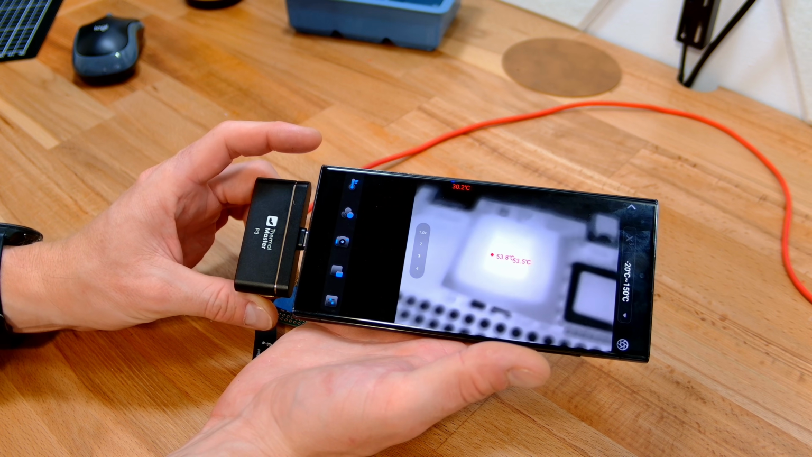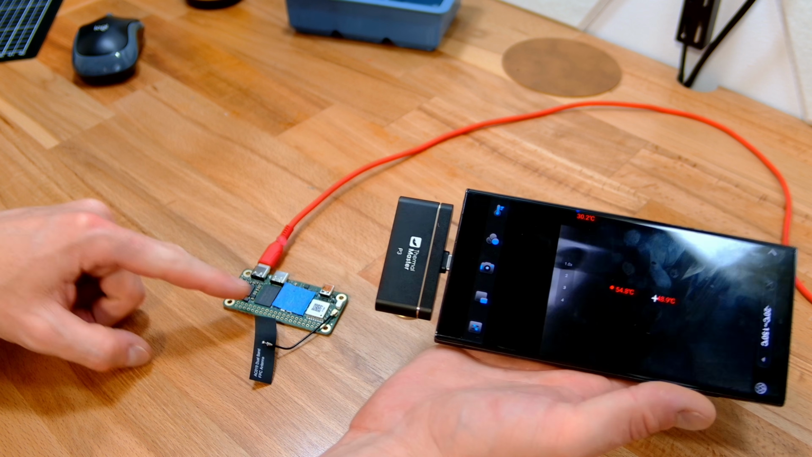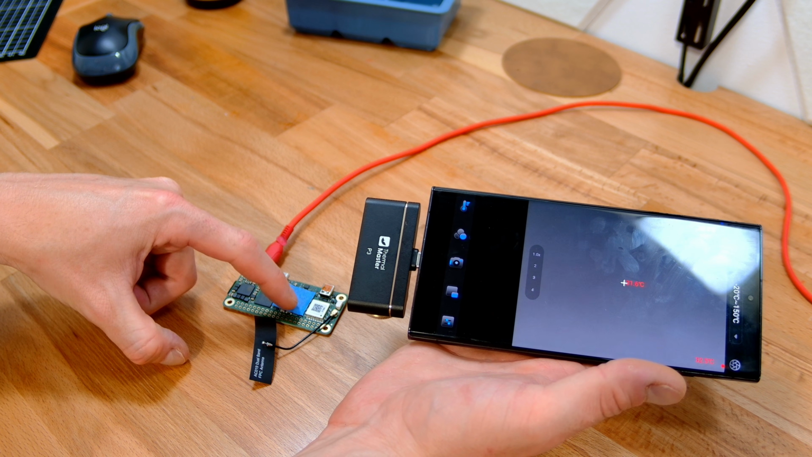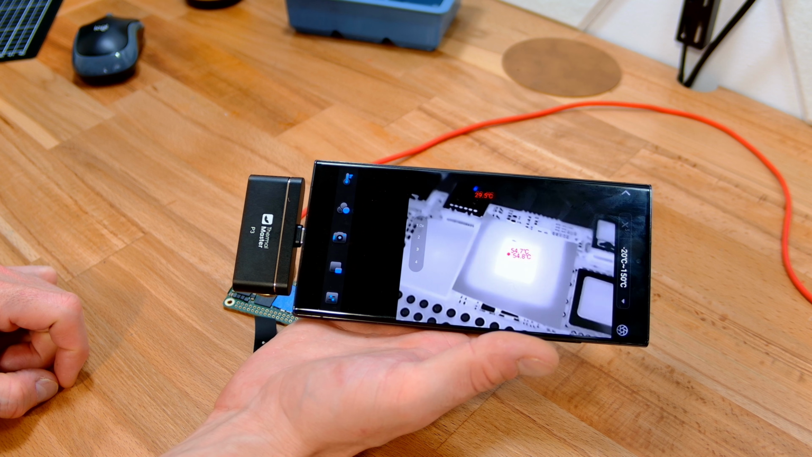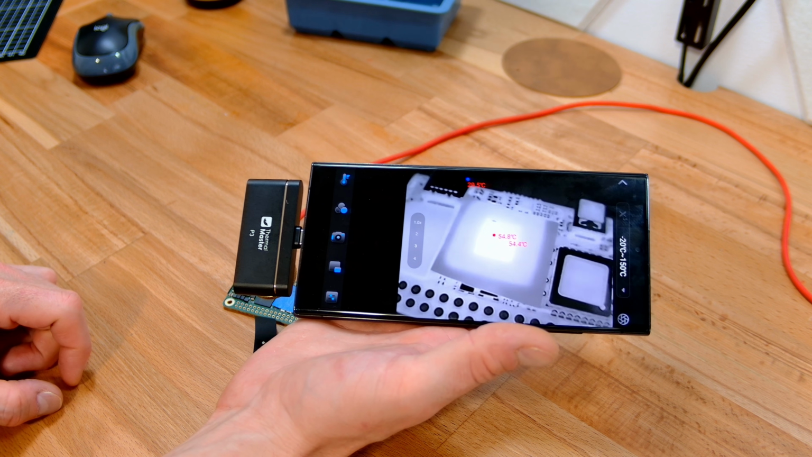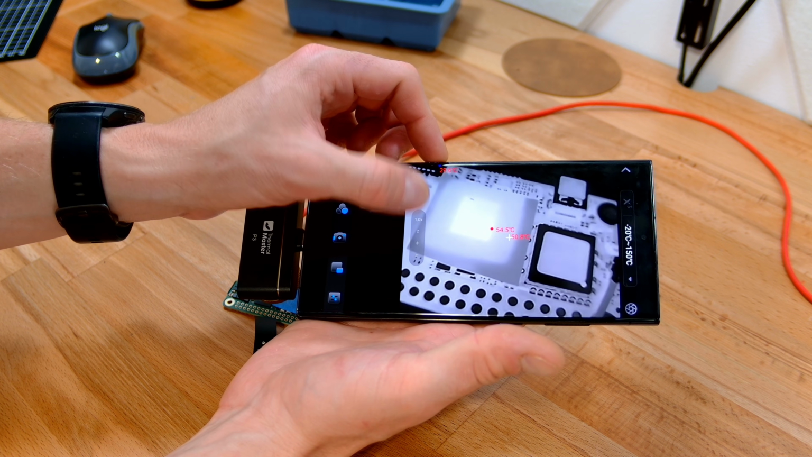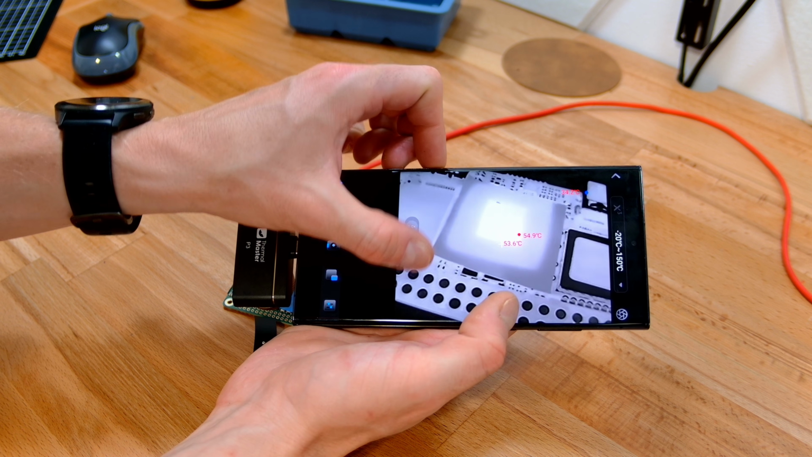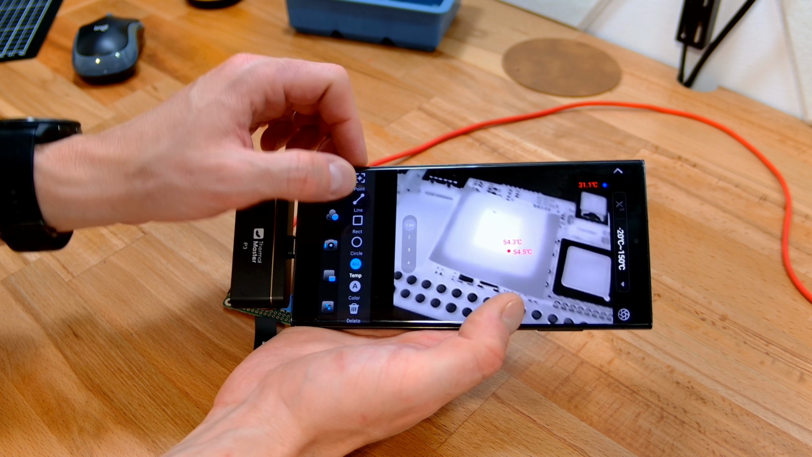I'll adjust the focus here, dial it in a bit. Now what's interesting is obviously I've got tape covering that, but under there's a shiny bit in the middle and then a dull bit around the outside. And you can very clearly see that through the tape with the IR. This quality is insane. Options here, I don't know what these are doing. Okay, that's just my zoom options, but I can't tap on them. You need to pinch to zoom. I don't have any issues with that, to be honest.